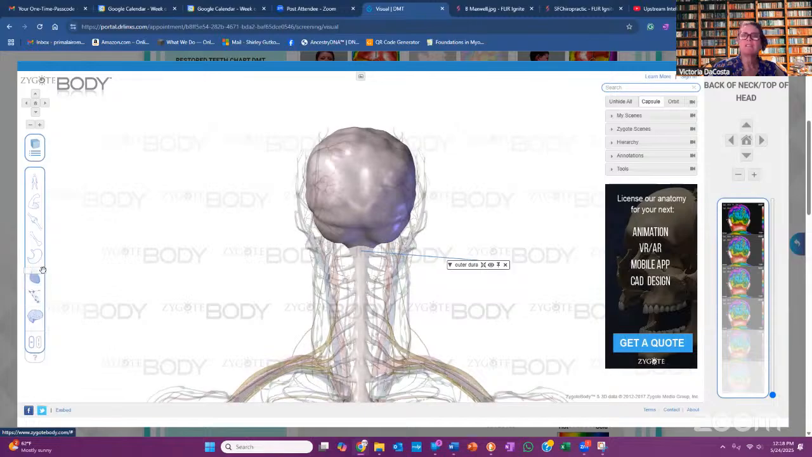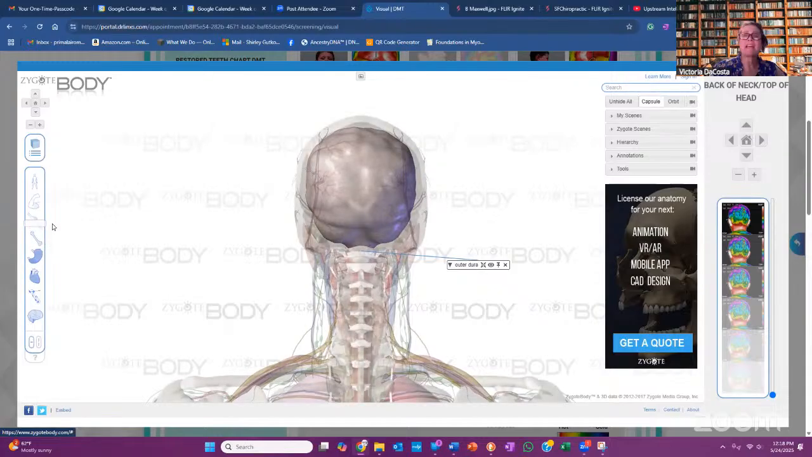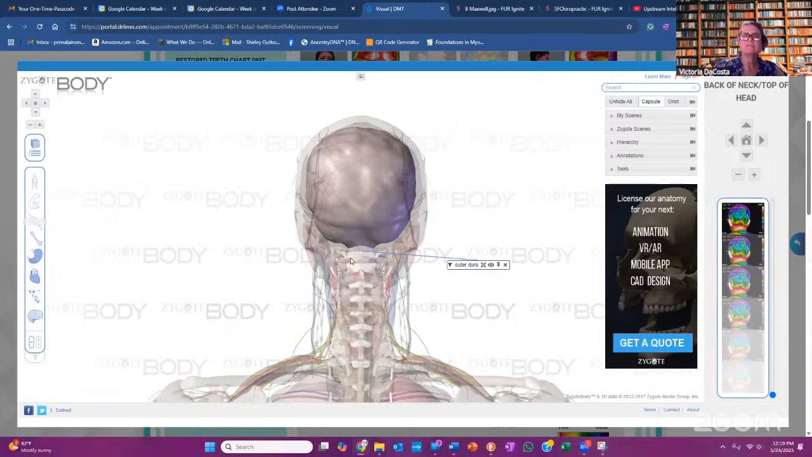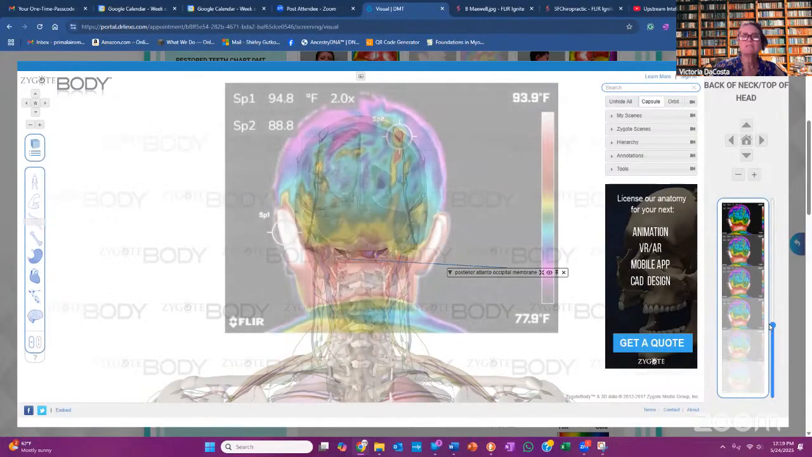Now you're pulling up the chemical part of the body, not the nervous system. I'm trying to see if we can tell. Look at that, the atlas. Look if the atlas is part of this problem. I'm sure it is. That's an interesting part. I would heat it right now. I'm curious. Something's going on there. But you've got some compression there. Posterior